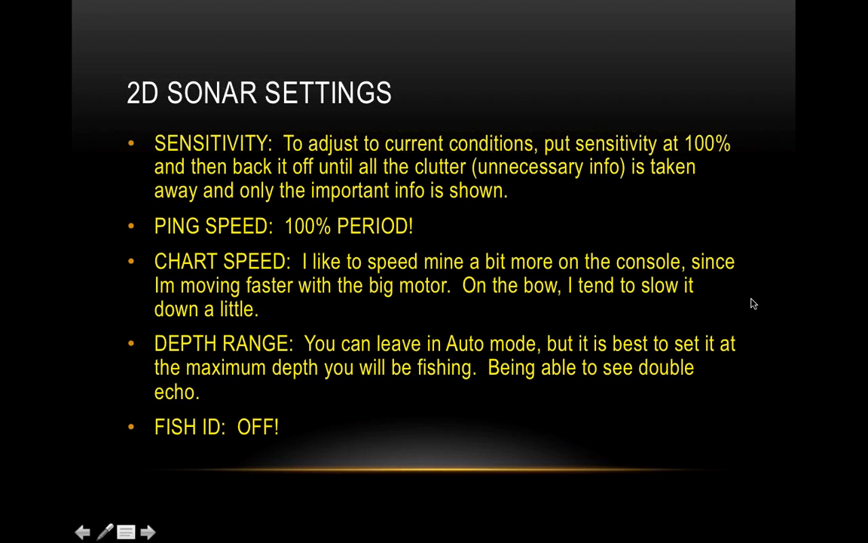I've got a question here. What if you are in deep water and depth range is set for shallower? So if you set it for shallower, obviously you want to set it for the depth that you're fishing.